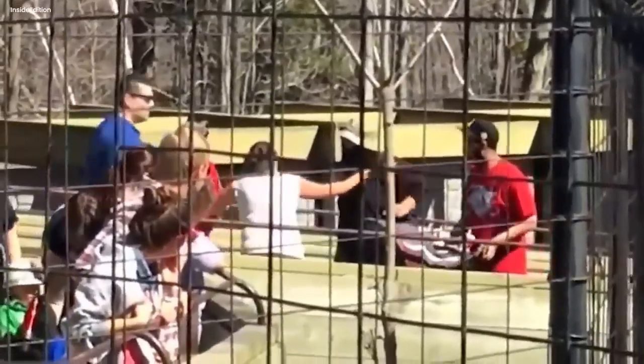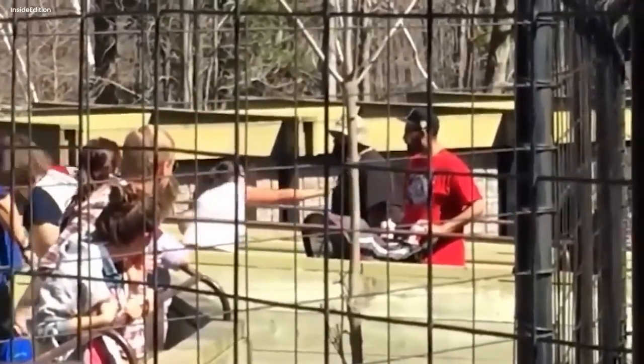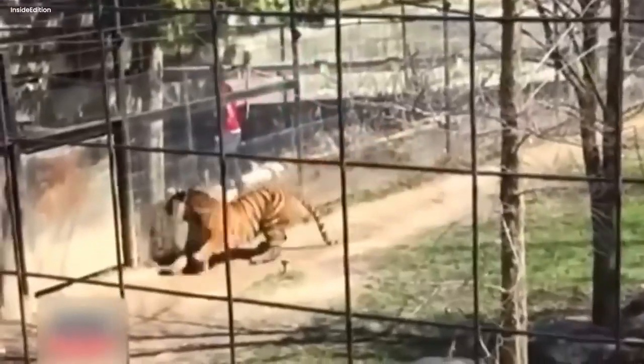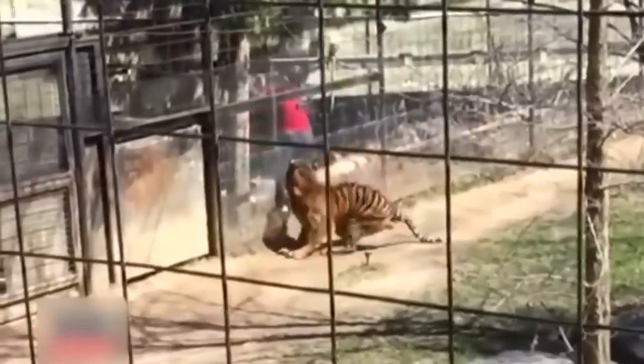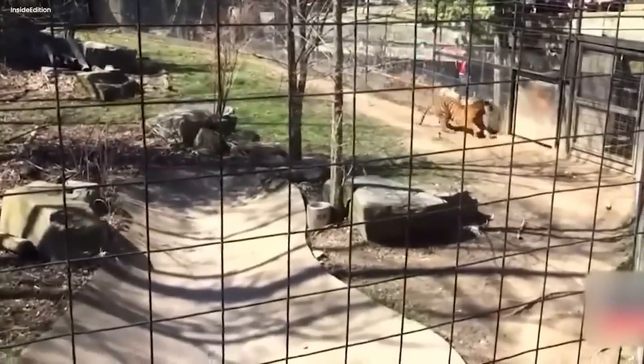Spectators watched in disbelief as the woman faced off with a man, sparking a heated argument about her risky move. The video leaves us with a mix of awe and fear, highlighting the daring act of the woman. It's a reminder of the unpredictable nature of wild animals and the importance of respecting safety barriers at the zoo.